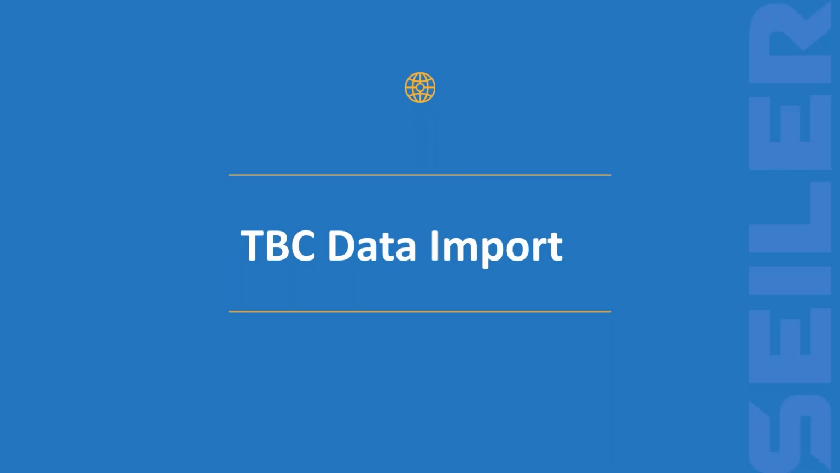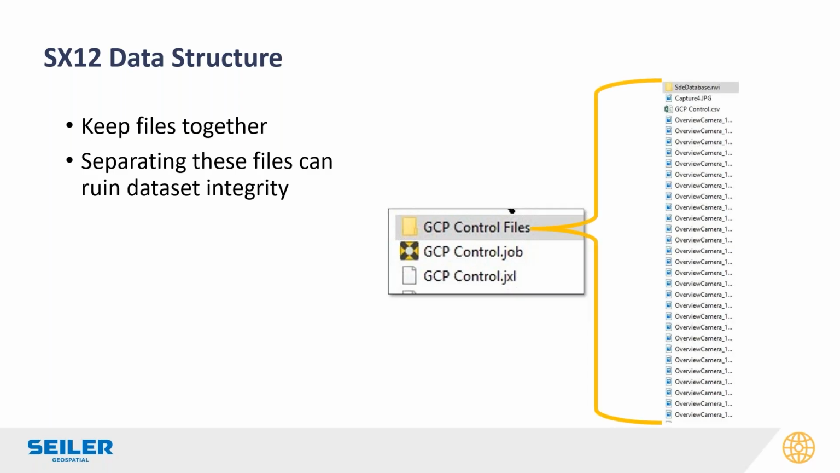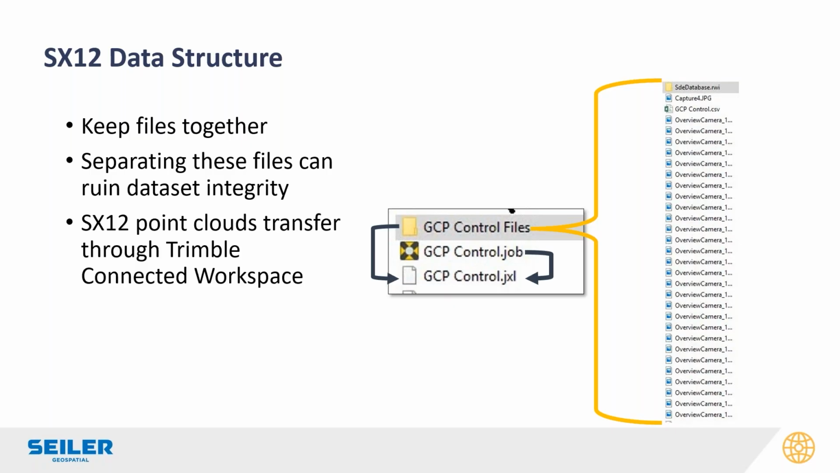So once we have that data, now I'm going to be talking about Trimble Business Center. As we import these massive data sets into TBC, it is a challenge to keep all those files together. And this goes for the X series scanners as well. There's a ton of files that come along with an export out of those systems. You want to be careful about keeping this all intact, but Trimble has made it much easier for the SX12 lately through the Trimble Connected Workspace.